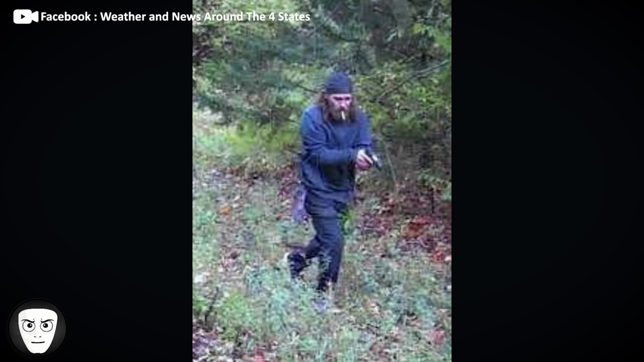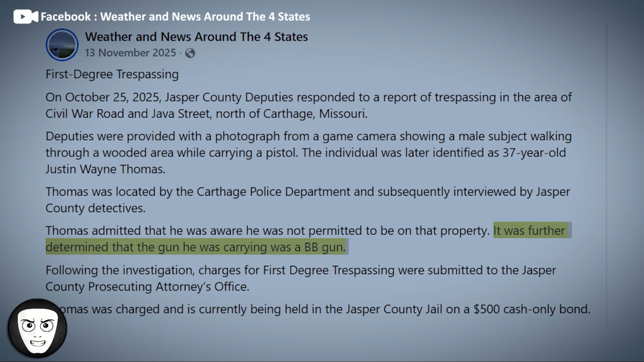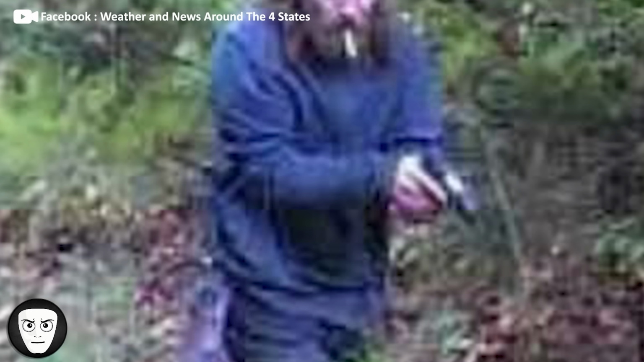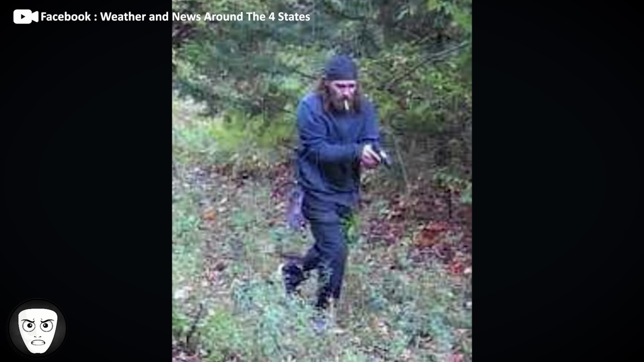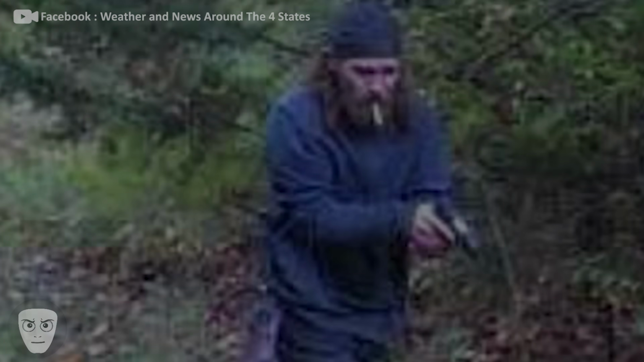During an interview with detectives, Thomas reportedly admitted that he knew he wasn't allowed on the property. Investigators also determined that the weapon seen in the photo was actually a BB gun. Following the investigation, Thomas was charged with first-degree trespassing and taken into custody. And honestly, even if it turned out to be a BB gun, discovering an armed stranger walking across your property would leave most people feeling uneasy and unsafe, especially because the homeowner had no way of knowing why he was there or what his intentions were.